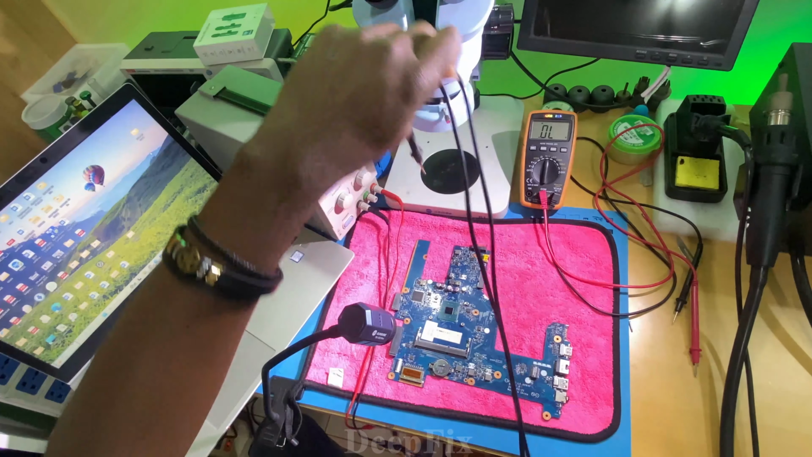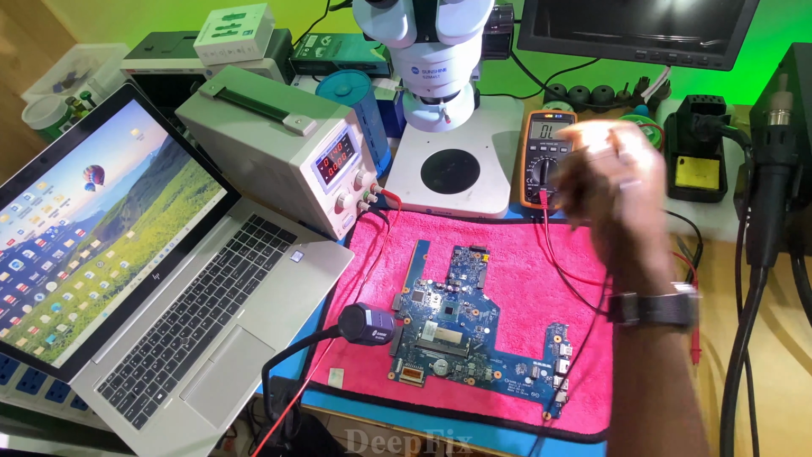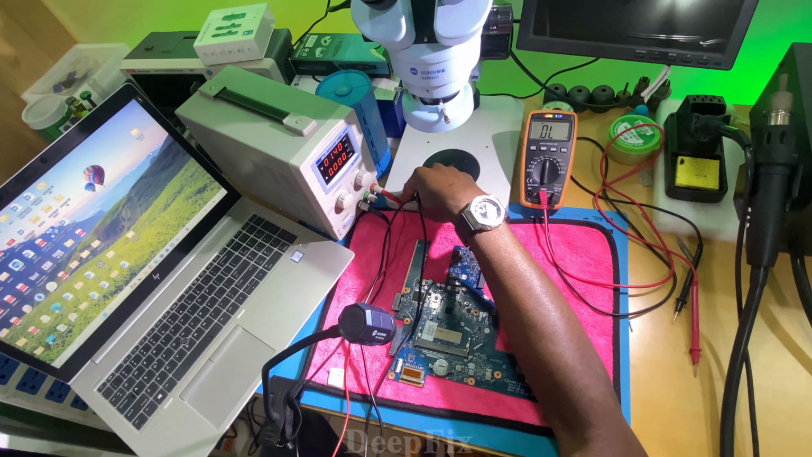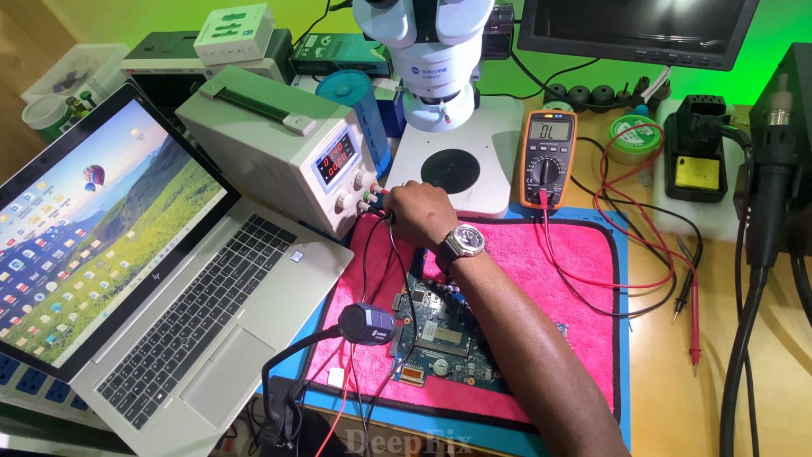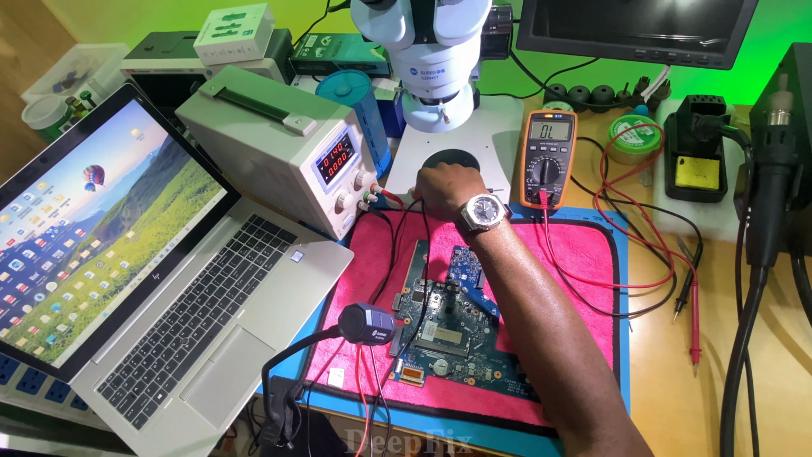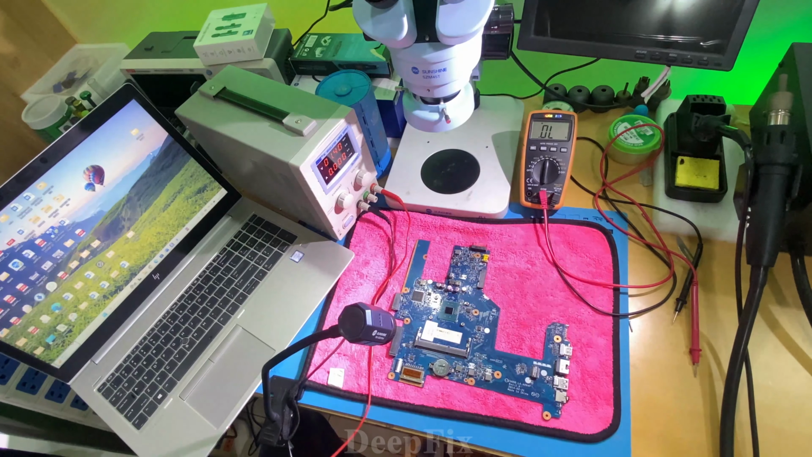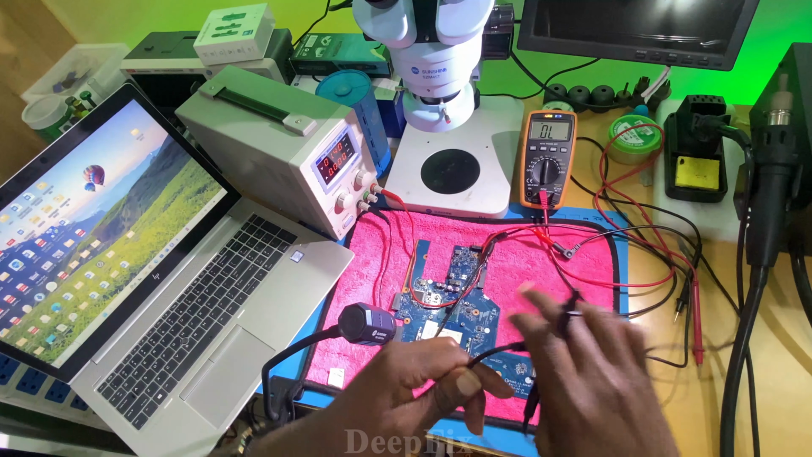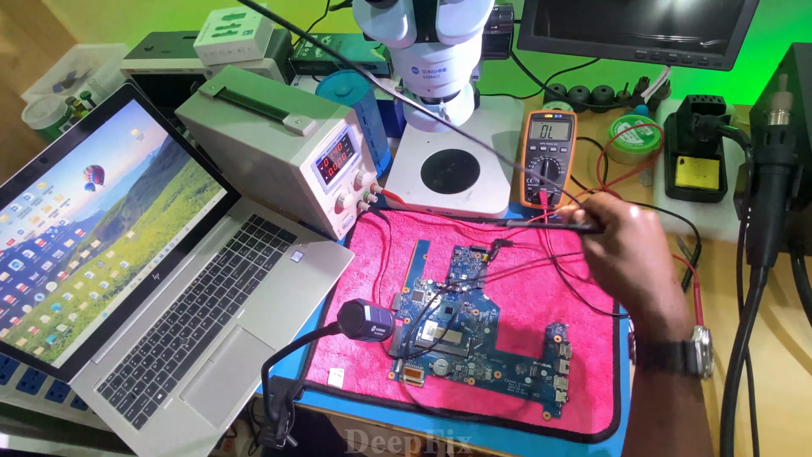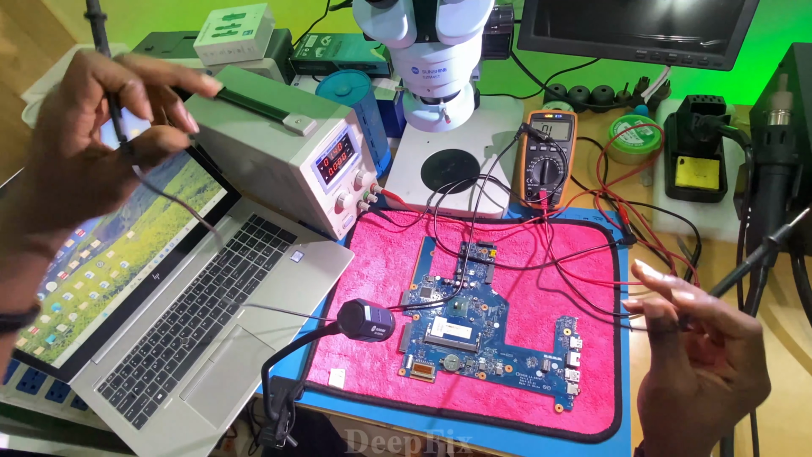And this is a cable. This cable has a plus and a ground. This one is for current, and this one is for voltage. This minus is for current, and plus is for voltage. And what we need to do is place the ground cable anywhere. You can use USB, you can use any ground.